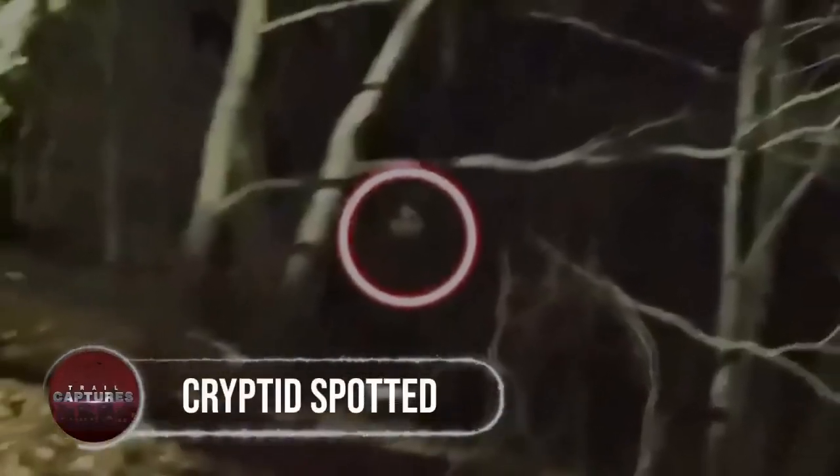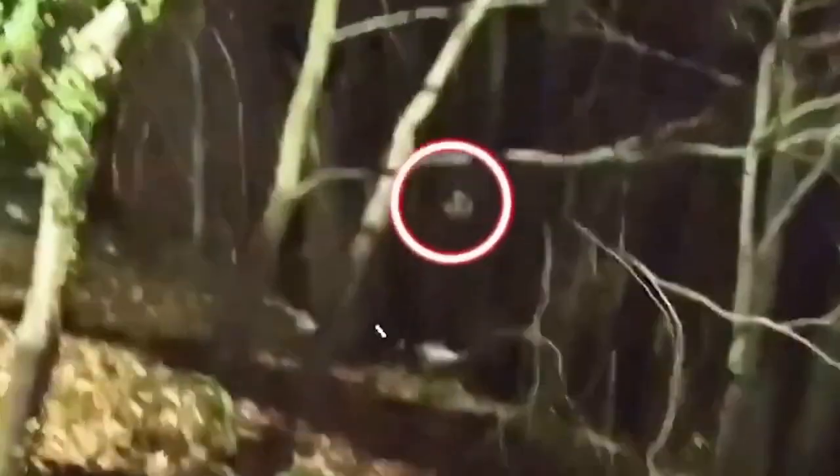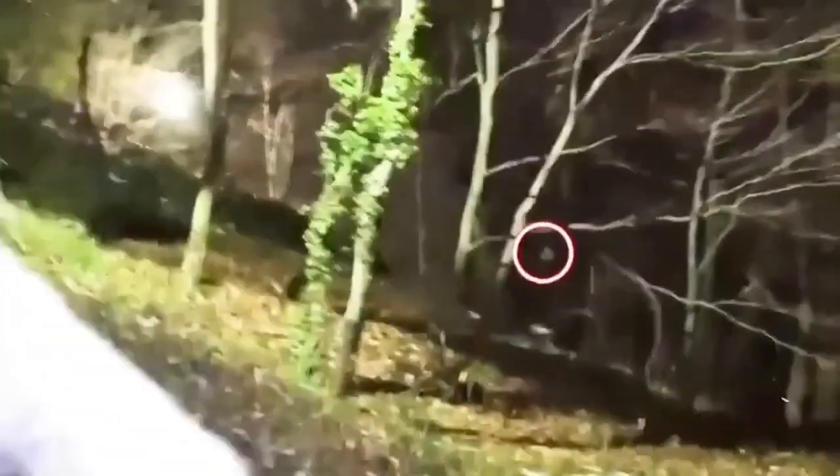Cryptid spotted. Once in an open field, a video captured a strange, blurry creature wandering around like it owned the place. It was like a cryptid show in broad daylight. But who or what was this creature? Some believed it to be the elusive Bigfoot, while others thought it might be a lost hiker or a forest enthusiast. The video left us all with more questions than answers. But one thing's for sure, the world is full of mysteries.